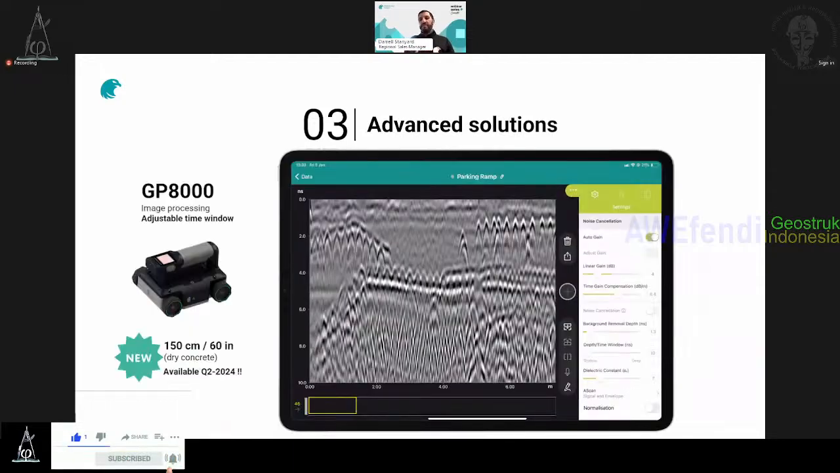Now, again, I'm getting back to the nice gift that we have offered to you guys today: this pre-announcement of the adjustable time window. That's the name of the feature, and it's helping you to reach 60 inches. How does it work? You go simply to the image processing, where you find your noise cancellation and background removal. You will find a depth time window in nanoseconds. Here, for instance, I have 10 nanoseconds.